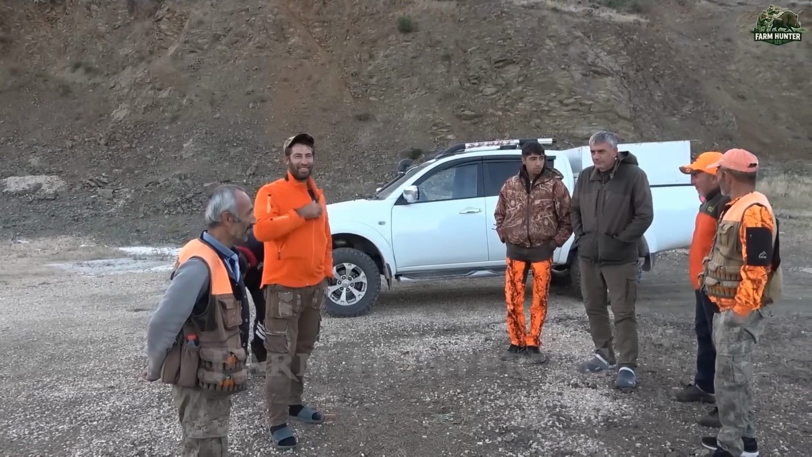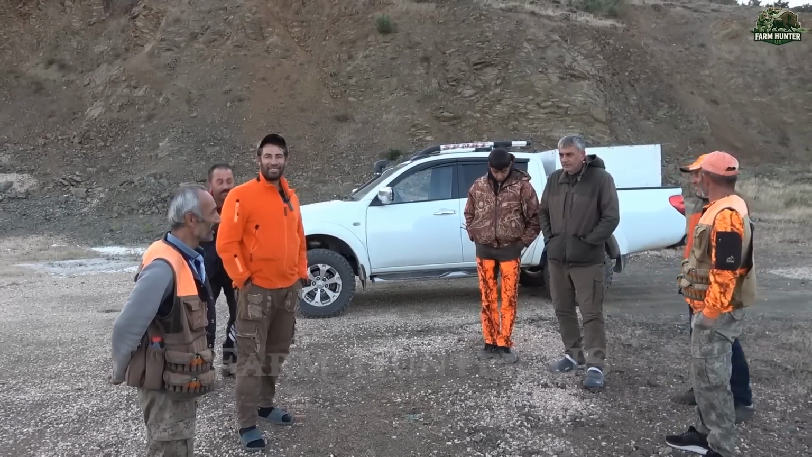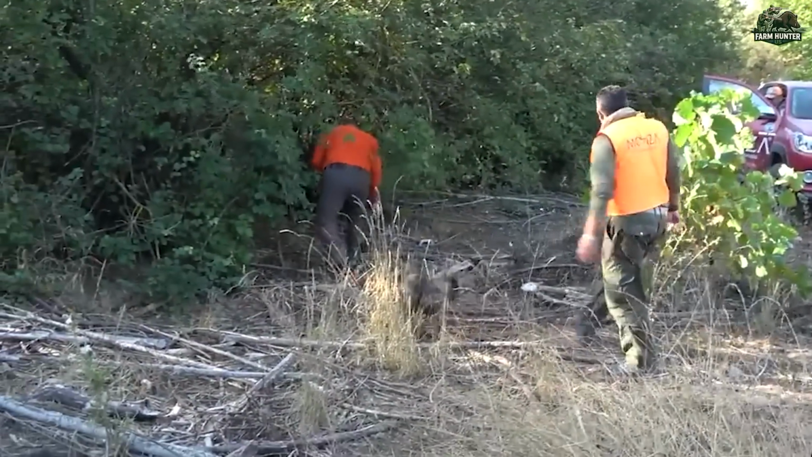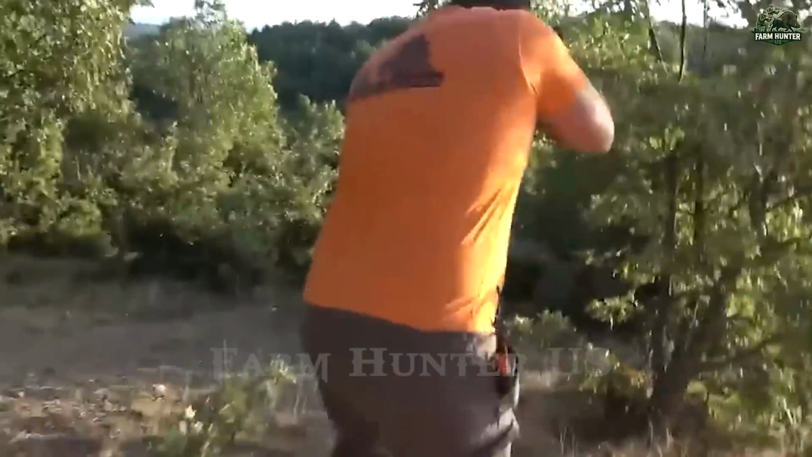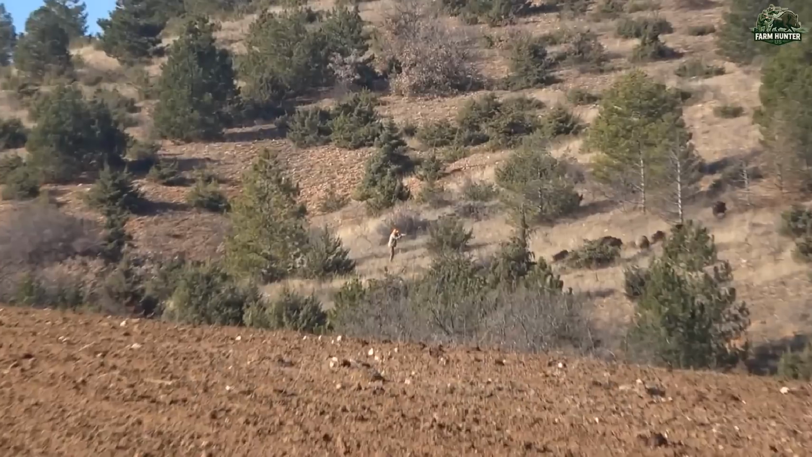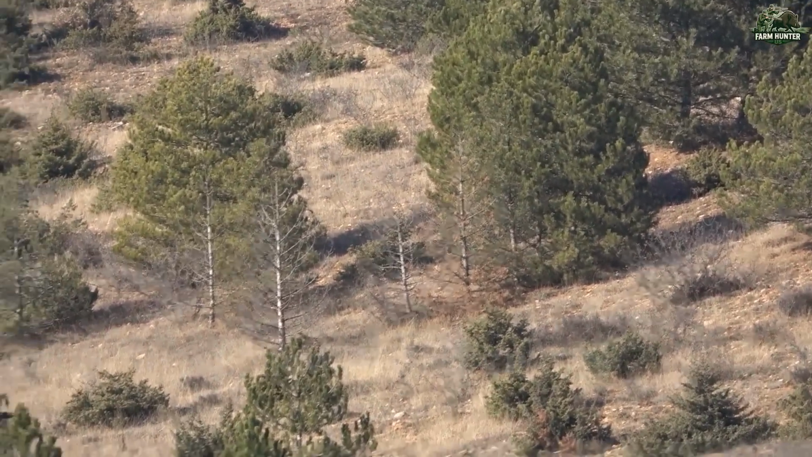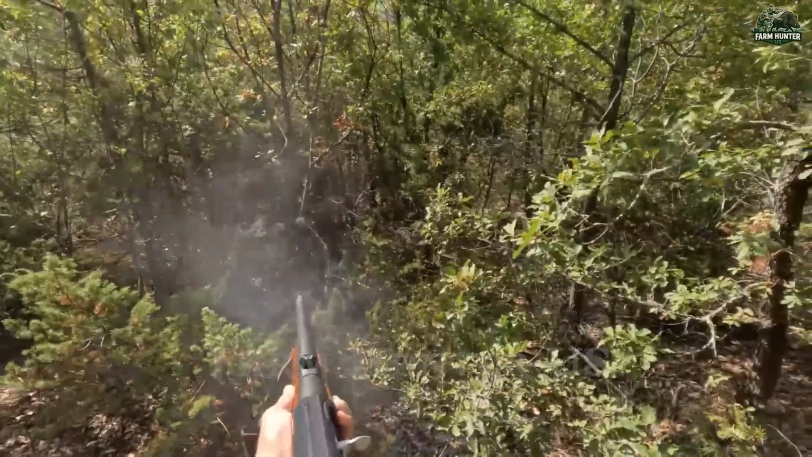We quickly coordinated with the rest of our team, signaling them to block the herd's escape path. This old-school but effective tactic is vital in controlling such intelligent animals. As expected, the lead boar, an alpha, broke cover first. My buddy dropped it with a single shot. Chaos erupted as gunfire rained down.